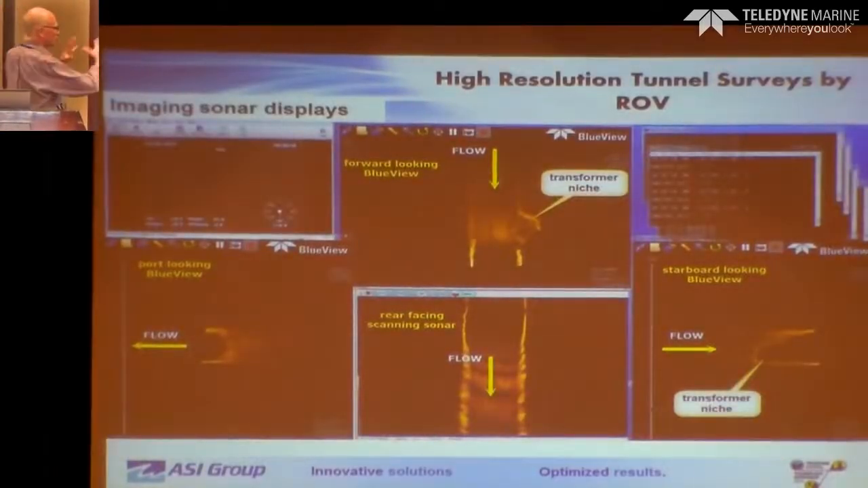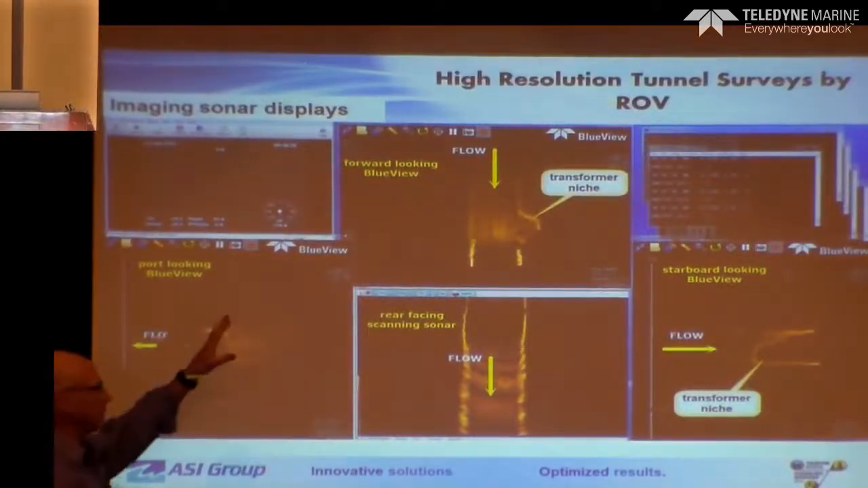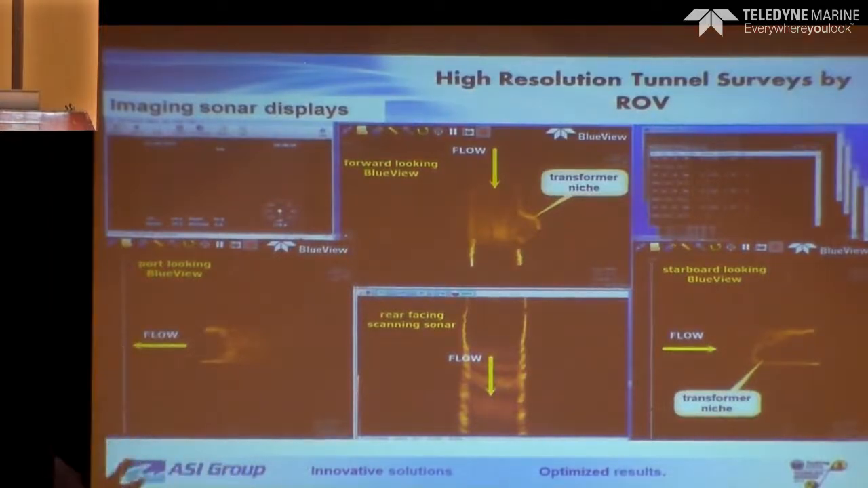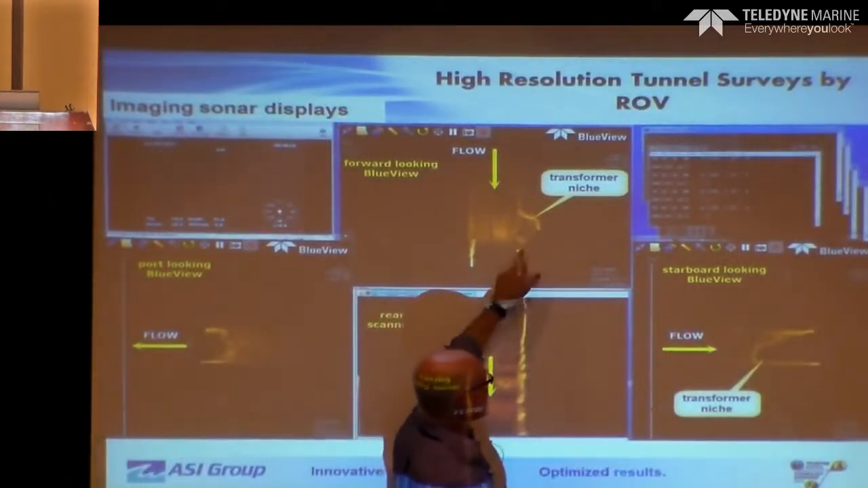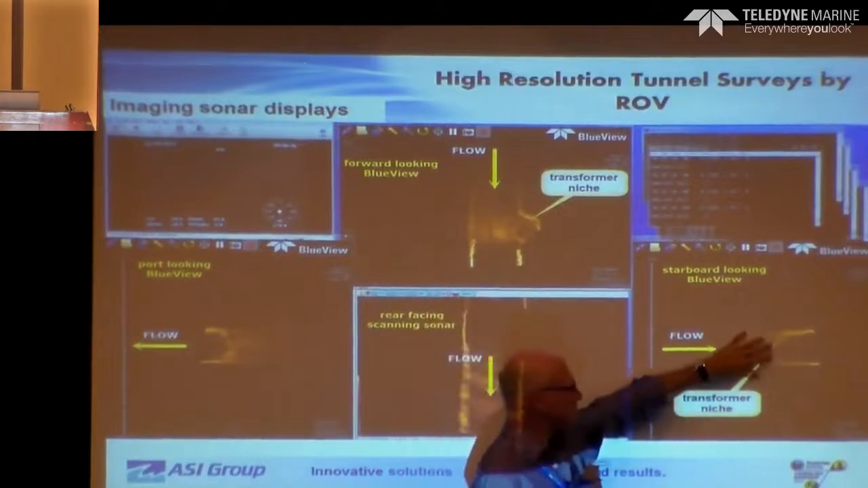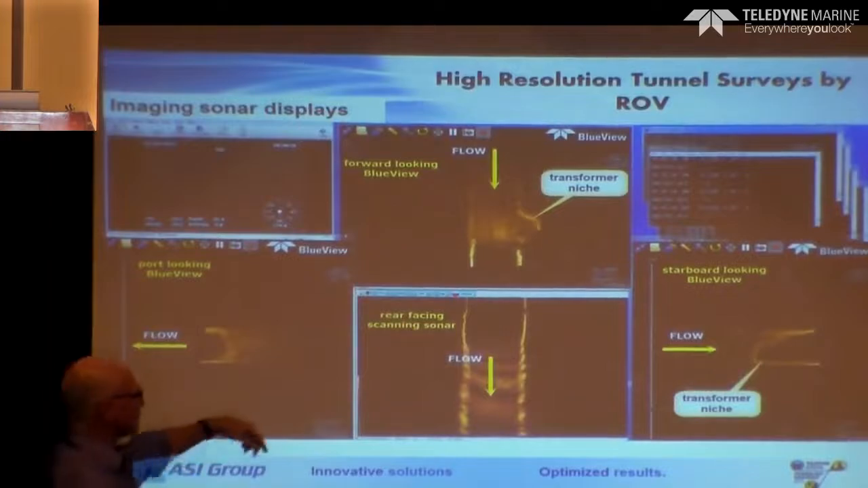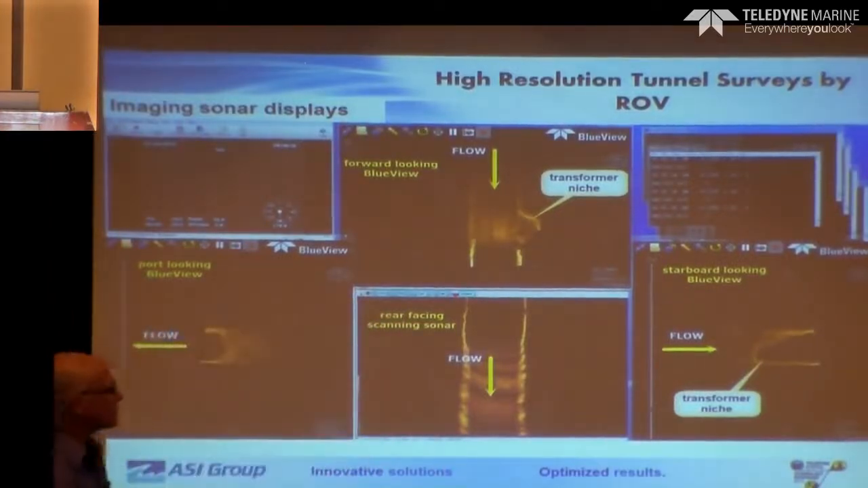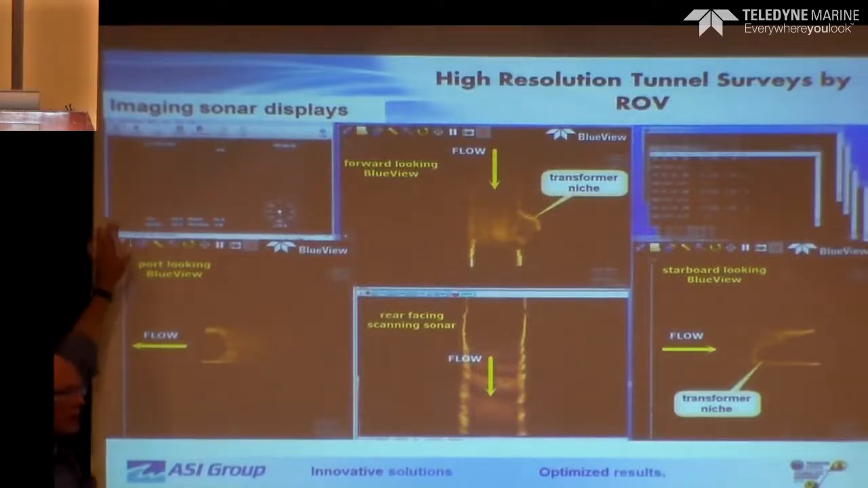It's a bit of a blow-up for the BlueView side of things, the forward-looking. The nice thing is when we have this multiplicity of sensors, everything does correlate. You can see there's a bit of a niche, or a little bit of an excavation over on the side of the tunnel. That shows over here on the starboard side as well. And we also have the port view side. And this is the rear-facing, which with the Tritech is a scanning type system. This is the camera. We just leave it off.